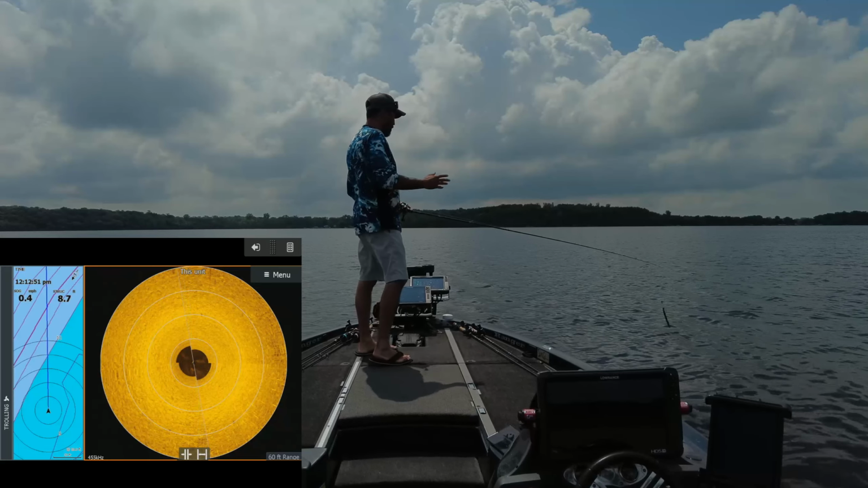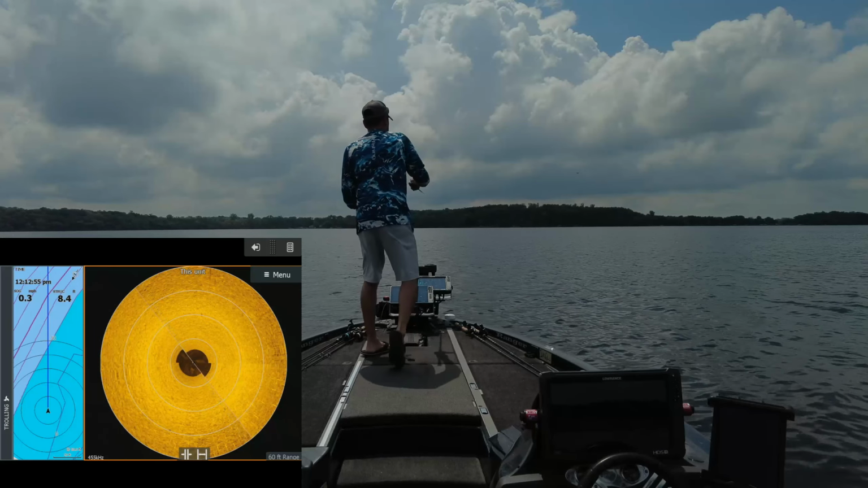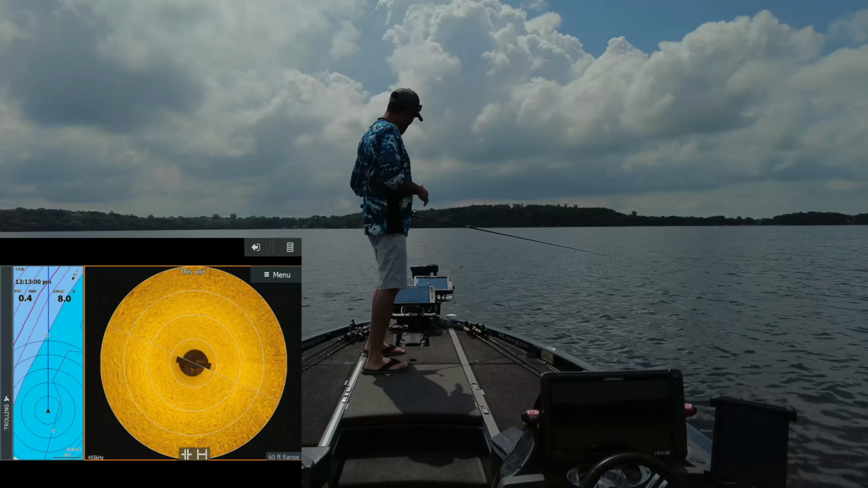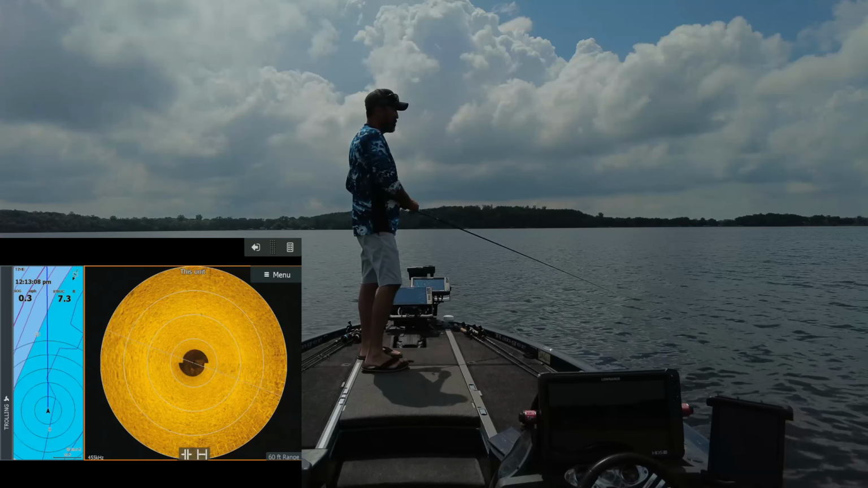Excuse me. So I can hit the anchor and let that trolling motor just keep me in the spot, and I could just fan the area with the active target when the transducer was mounted onto the right height. That was the only benefit I liked.